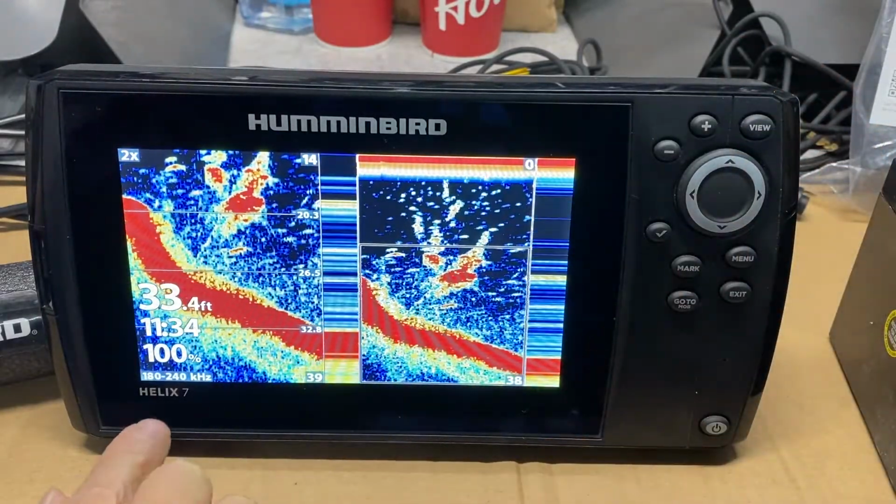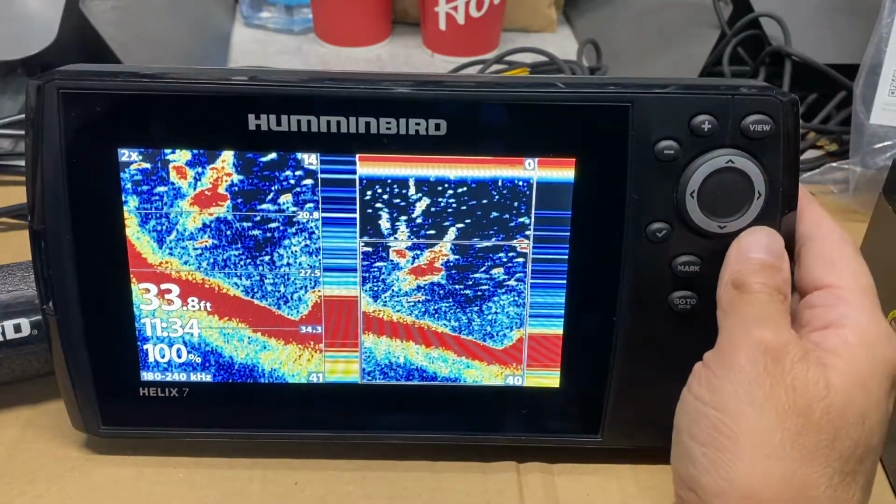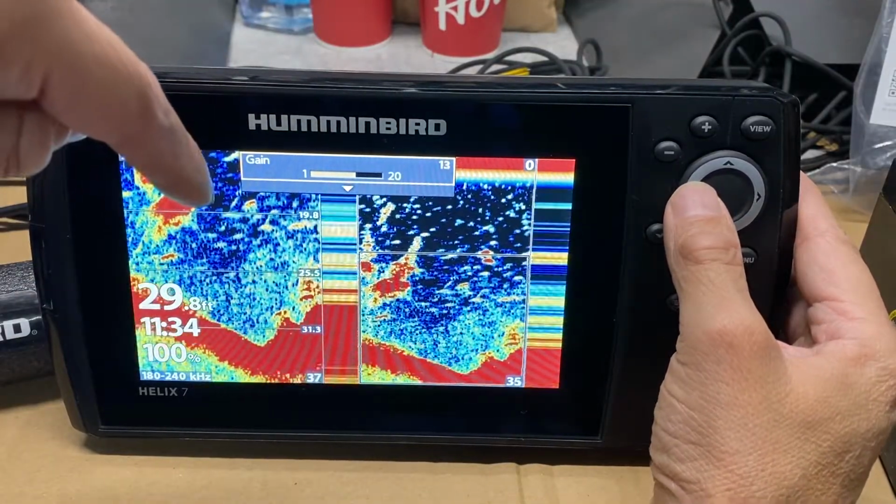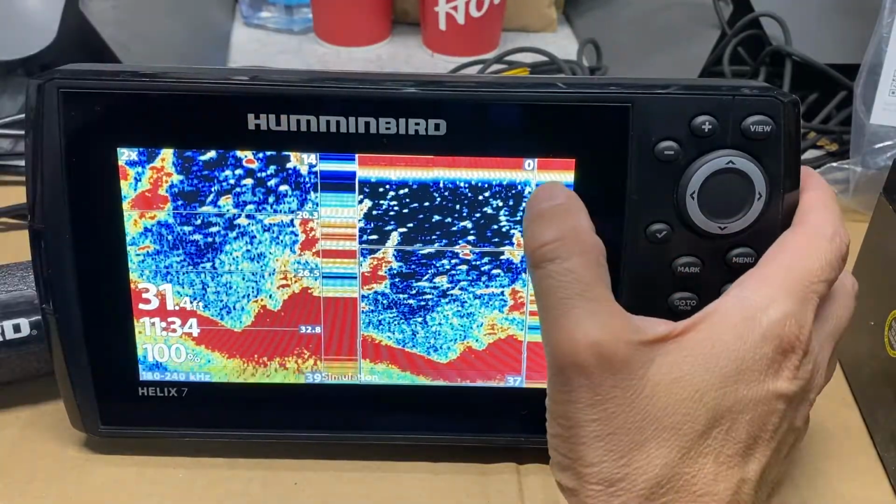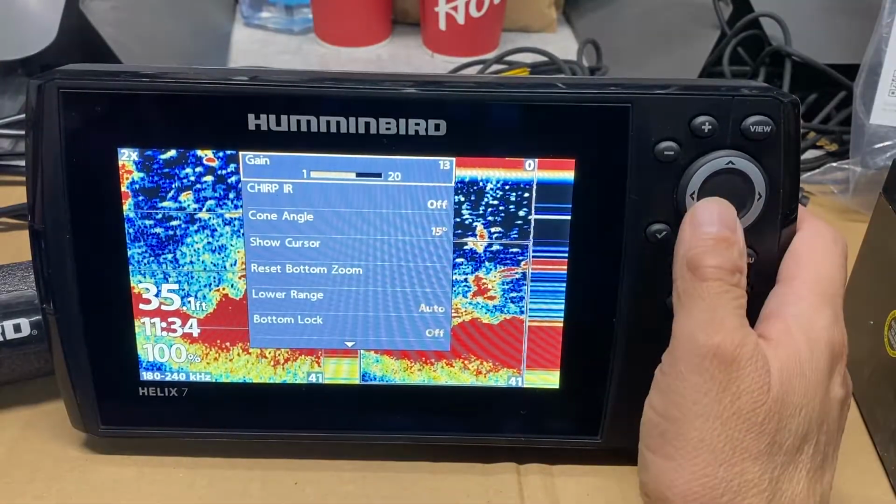Perfect. So I've got a zoom in here and I've got this sonar over here. When I hit the menu button, I can increase the sensitivity on both screens and I can run down the sensitivity. Right now we have 14 to 30 and this one's 0 to 40. So we've got a nice zoom in over here. Our sensitivity is too high right now. We're going to turn down the power.